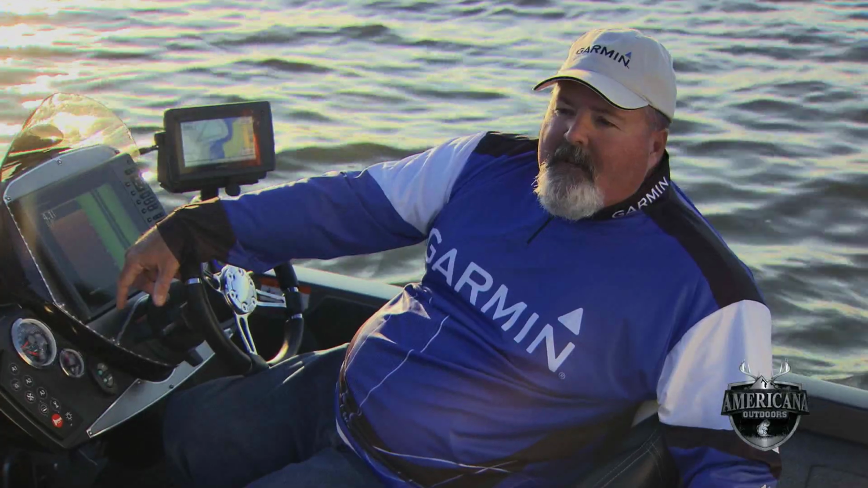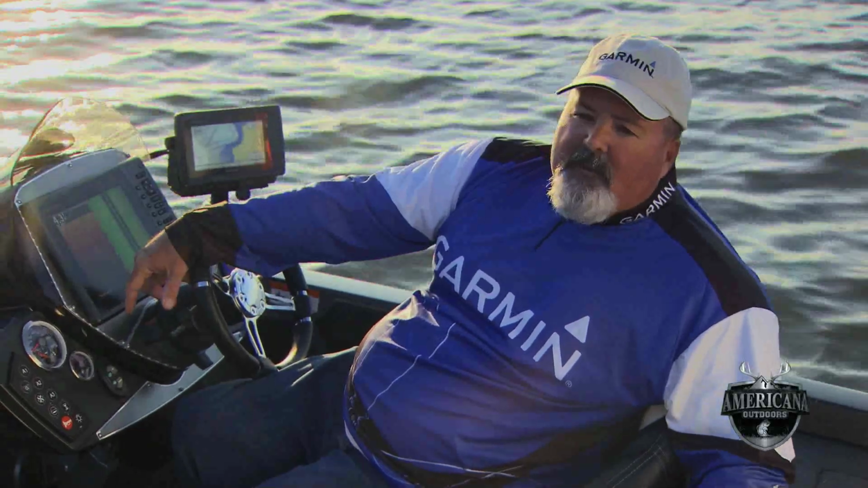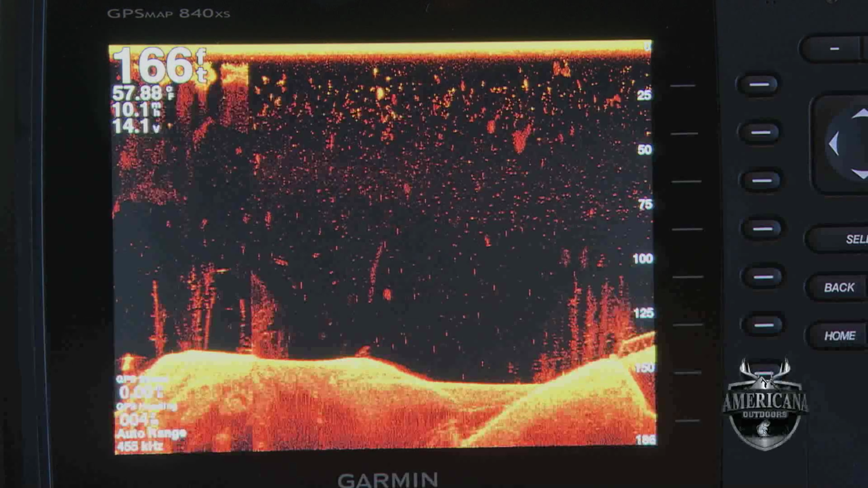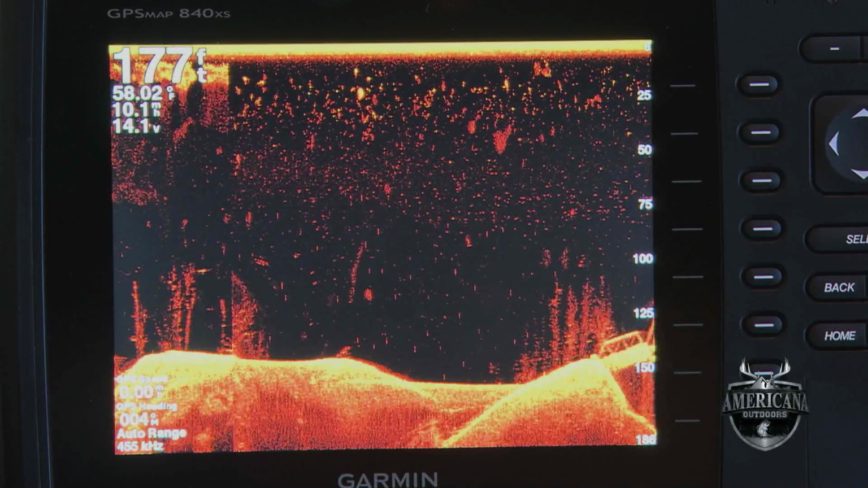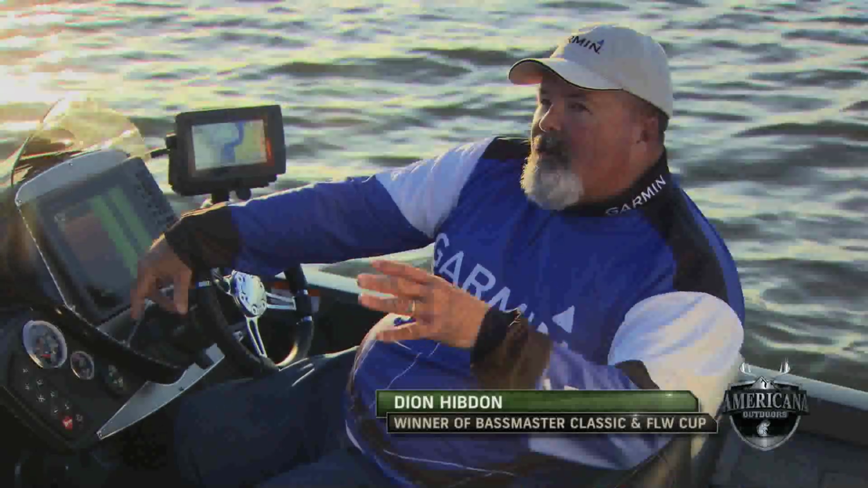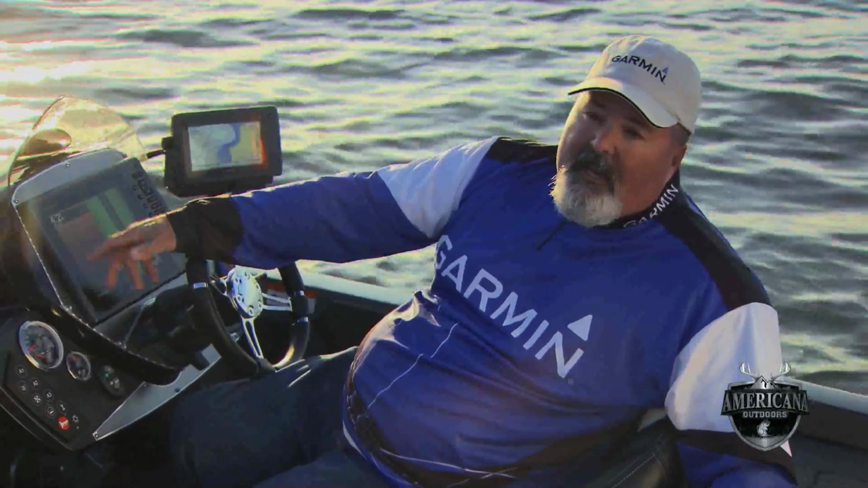When you're out there in these summertime tournaments and you're looking for those drops and high spots and humps and little sweet spots on it, that's what makes the difference between catching a limit of 15 pounds and catching a limit of 25 pounds, is the sweet spots out there on those little places. And this just helps you find them twice as fast.